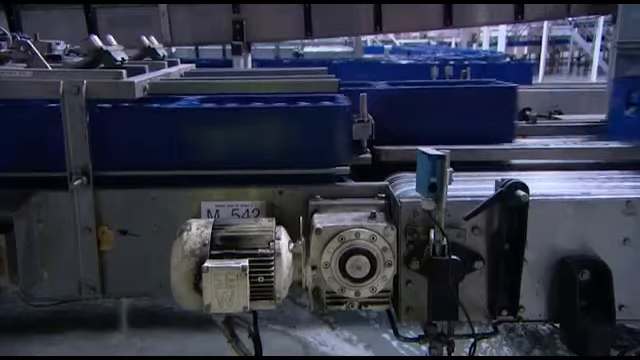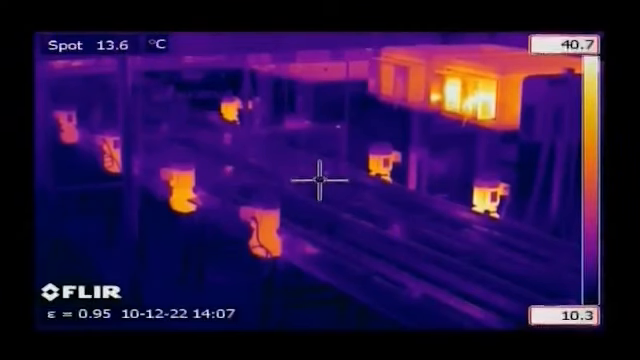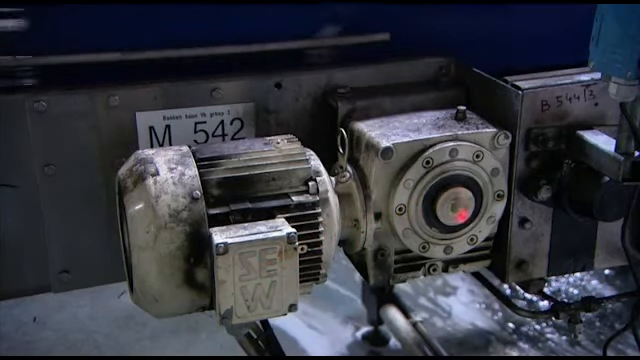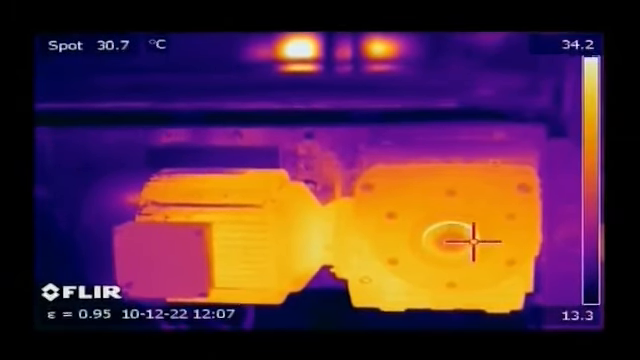Thermal imaging gives a full overview and allows you to compare the temperature of different motors. When necessary, further examination of the overheating motor can be done. Most FLIR cameras are equipped with a laser pointer which eliminates the tendency to finger point in dangerous areas.